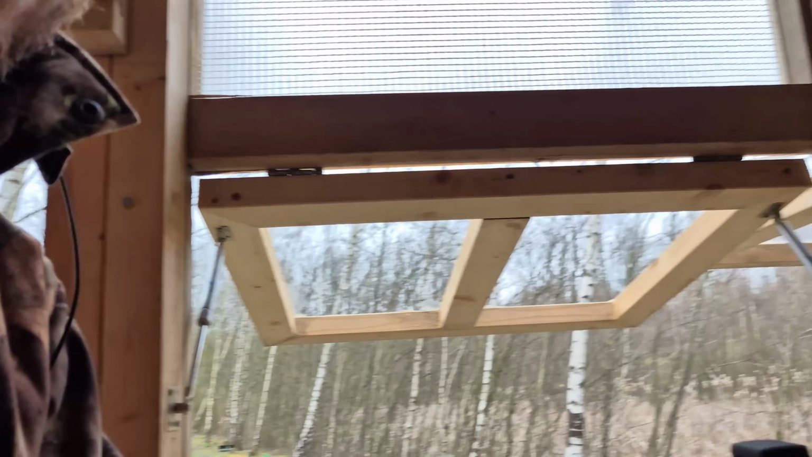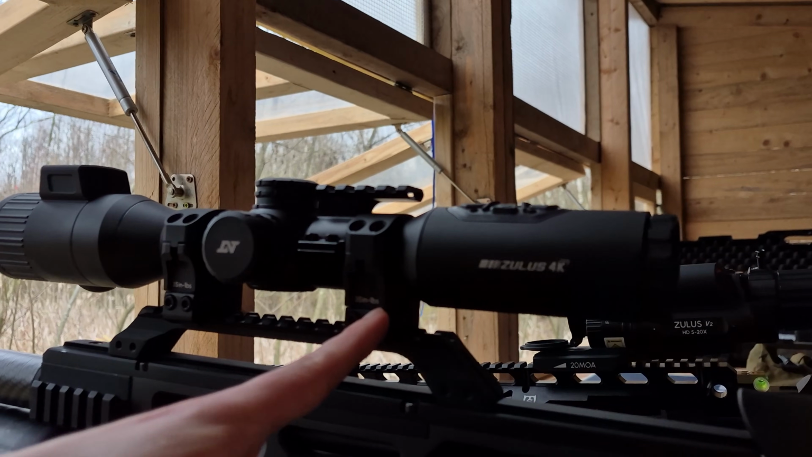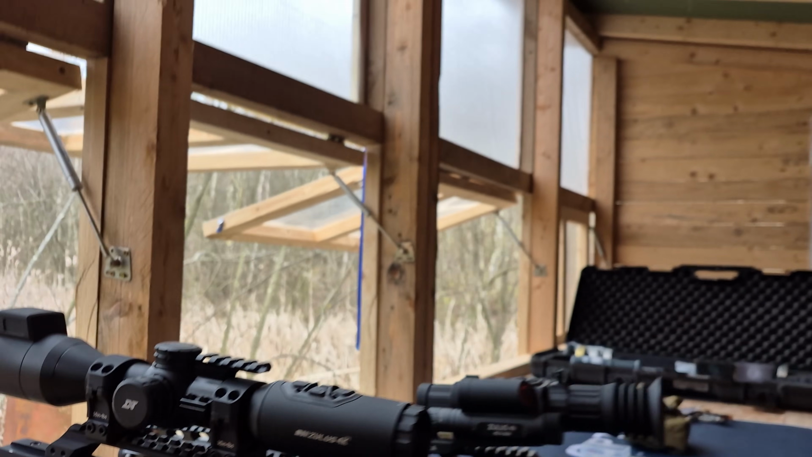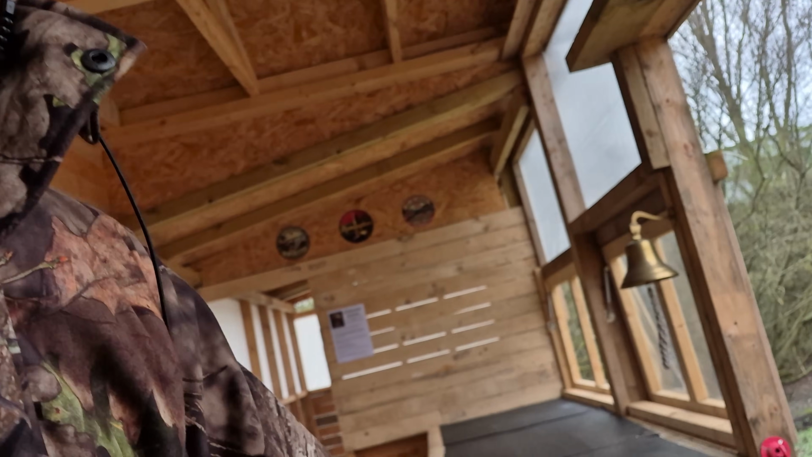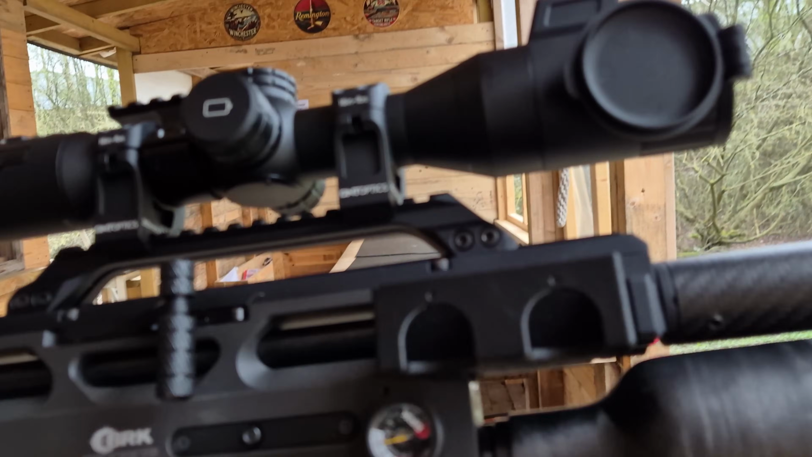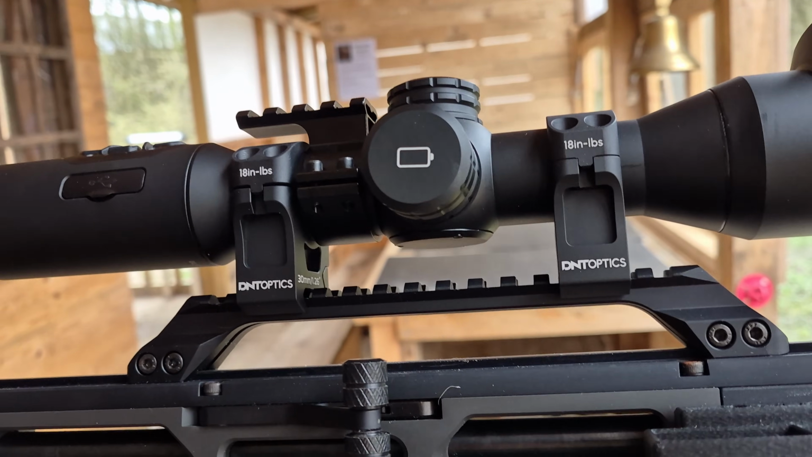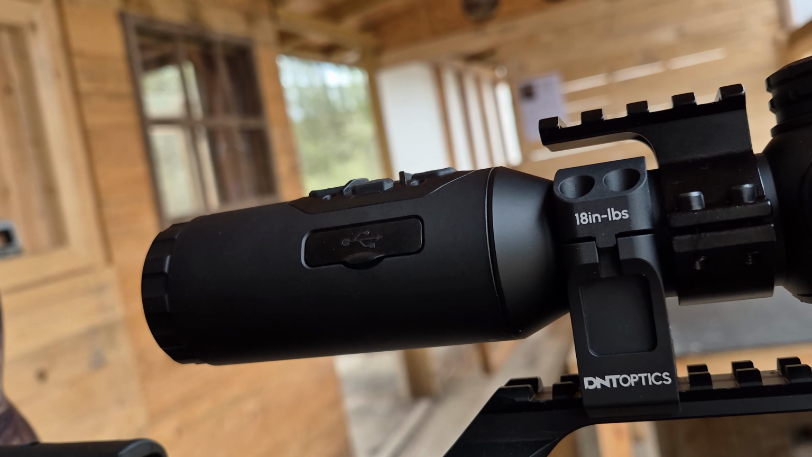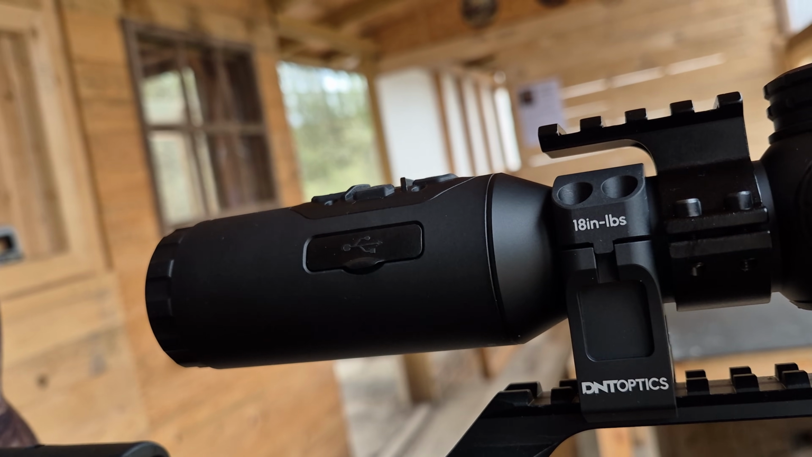They're very, very nice. Not only that, but it also tells you, I'm not sure if you're going to pick it up on camera. Let's see if I can come around to the opposite side where there's a little bit more lighting. There you can see 18, £18.